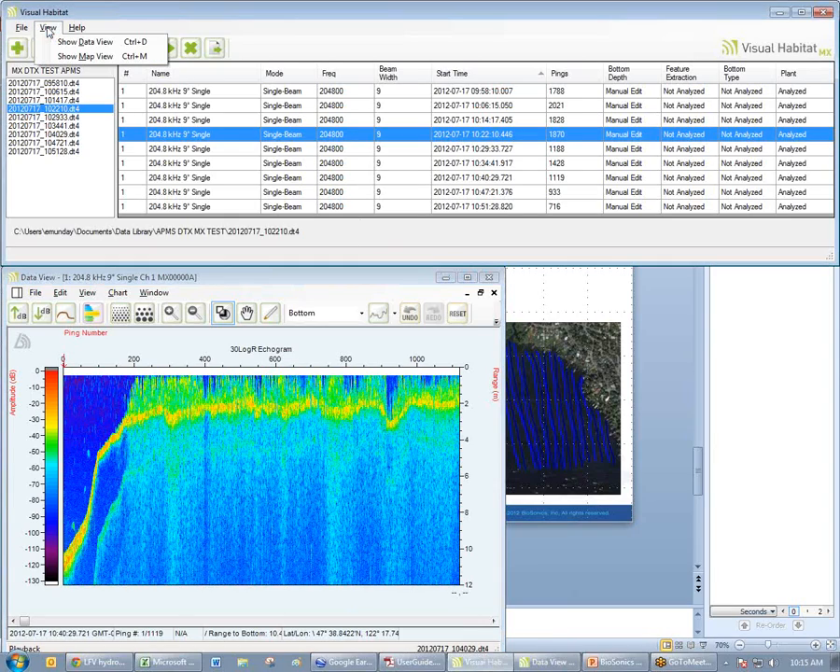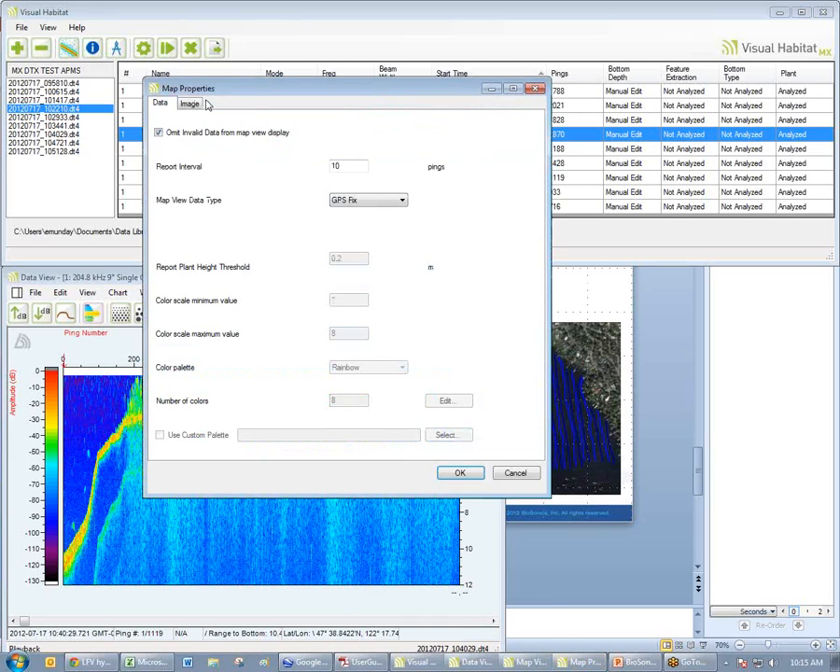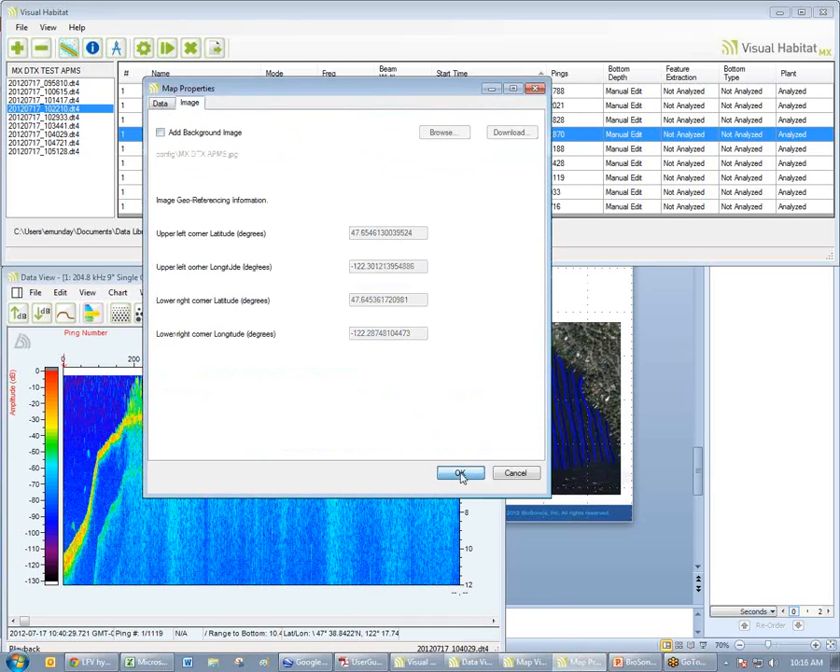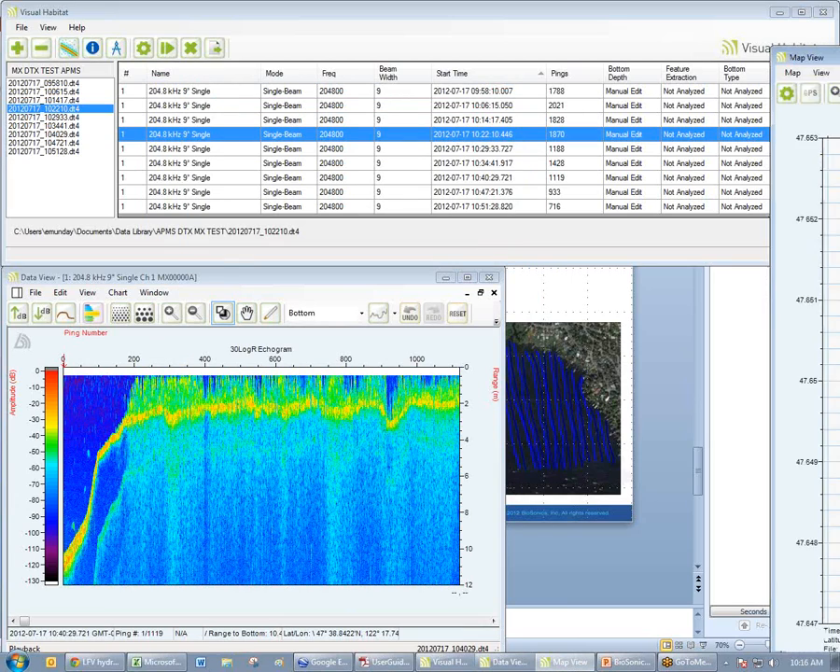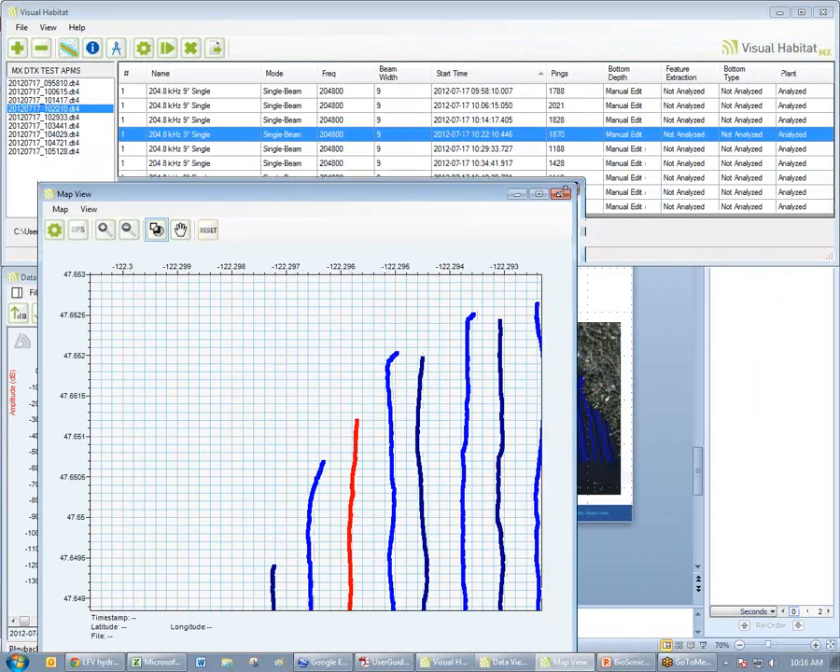And now I'm going to show you the third view. So we can view all of our files in 3 different aspects. We have the list view. We have the echogram or data view. And we have the map view.